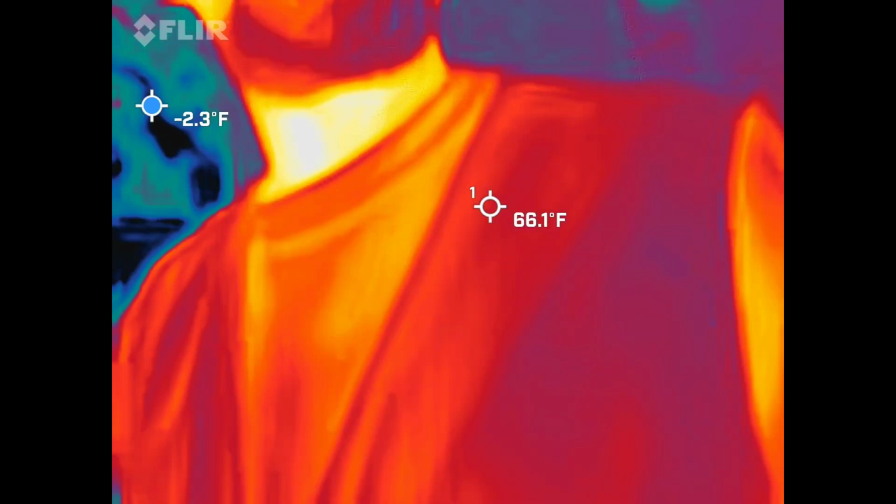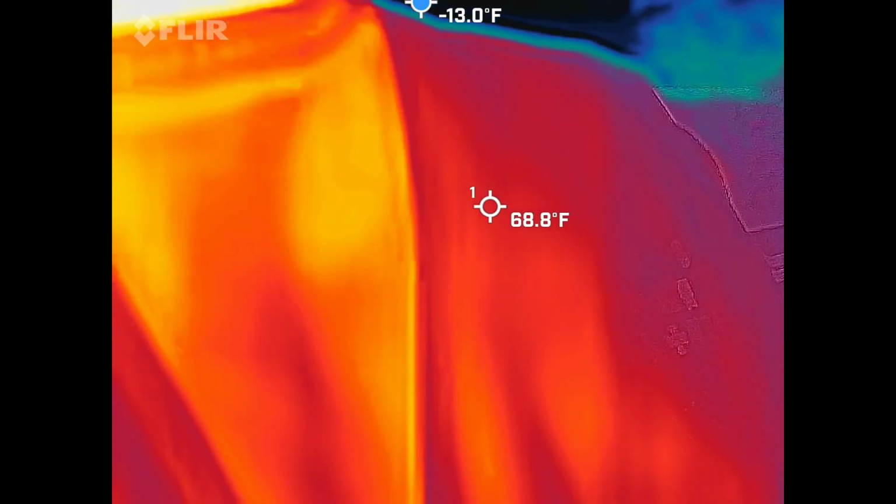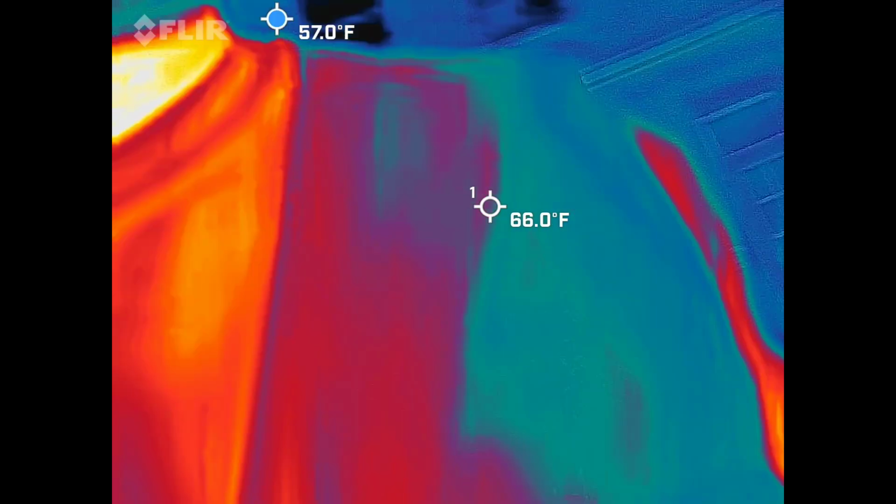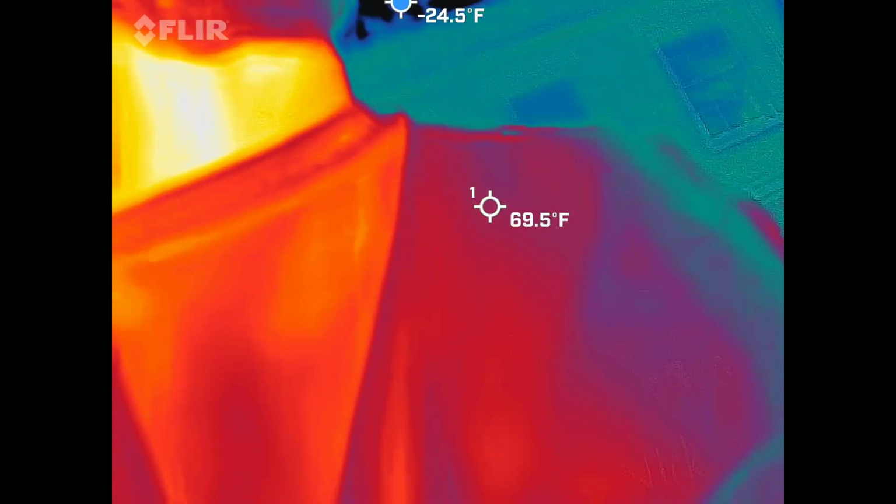So why would we want a thermal imaging camera inside of a ghost hunt? Temperature change, correct. So we're looking for cold spots. You're overthinking it. Let's just make it simple so we can all have some fun. But we're looking for those cold spots, and this will work in my favor.